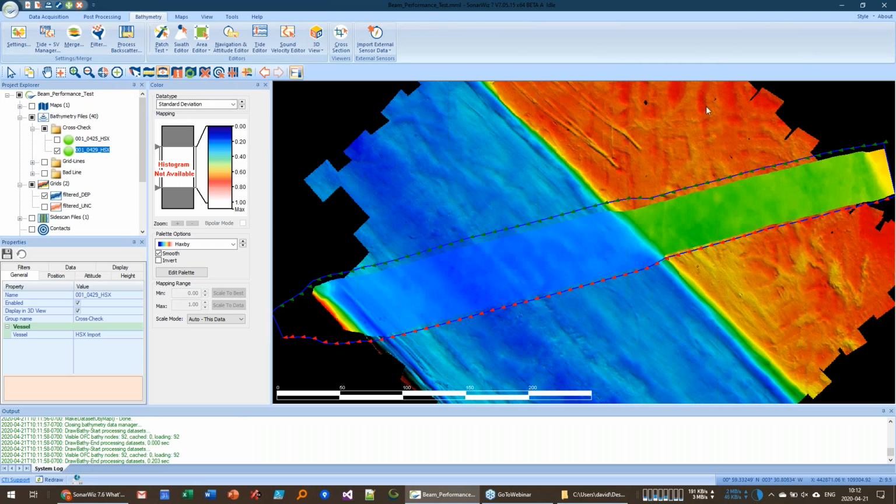So what's underneath is our reference surface, and over the top, we have a crossing line. The goal here is to compare the crossing line to the reference surface as a function of angle and range. And that is what the beam performance test does. So now we're going to do our performance test.